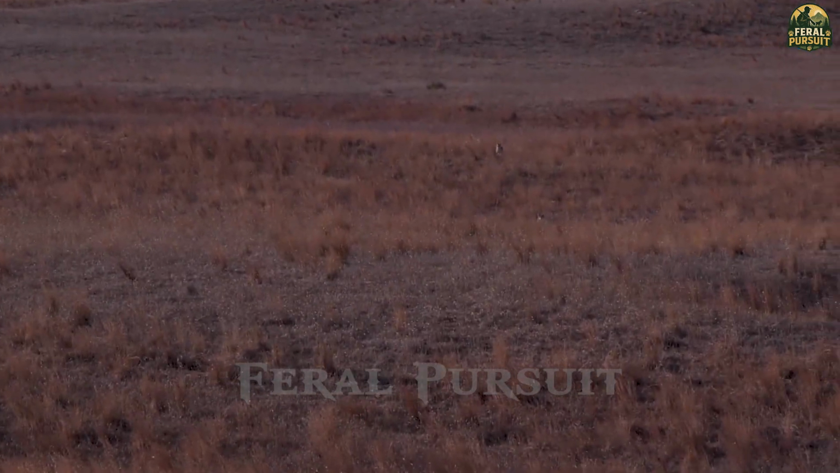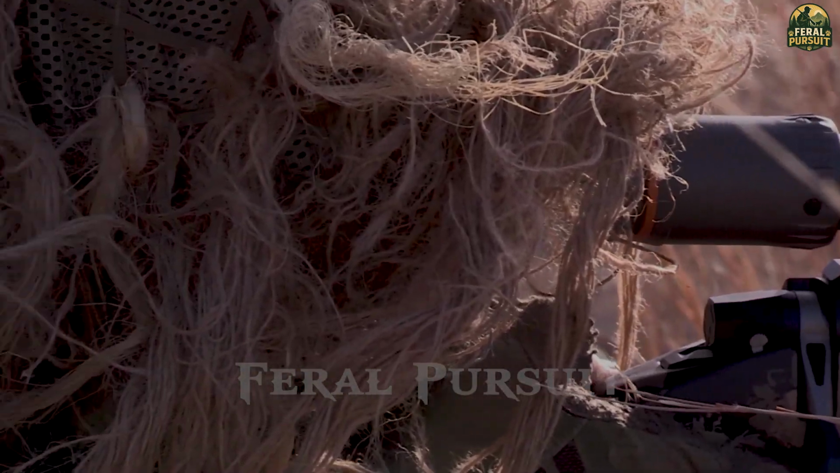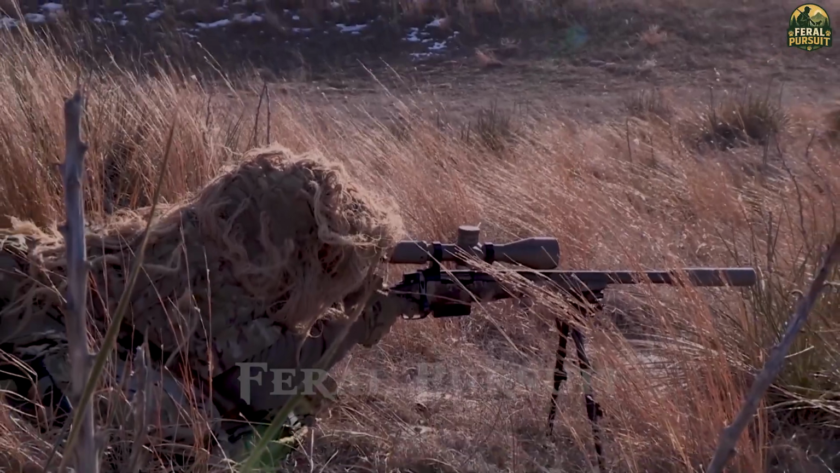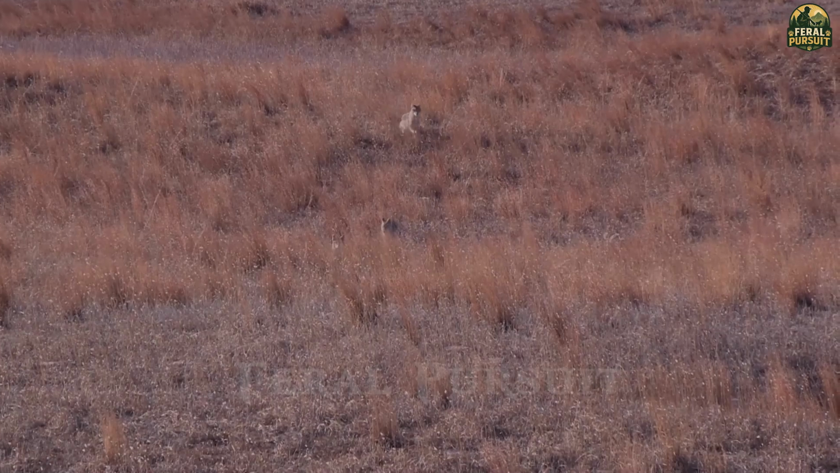We wrapped our helmets in grass, blending into the natural environment like shadows on a high plain. Wolves were not only fast, but also keen-eyed and suspicious of even the slightest movement.